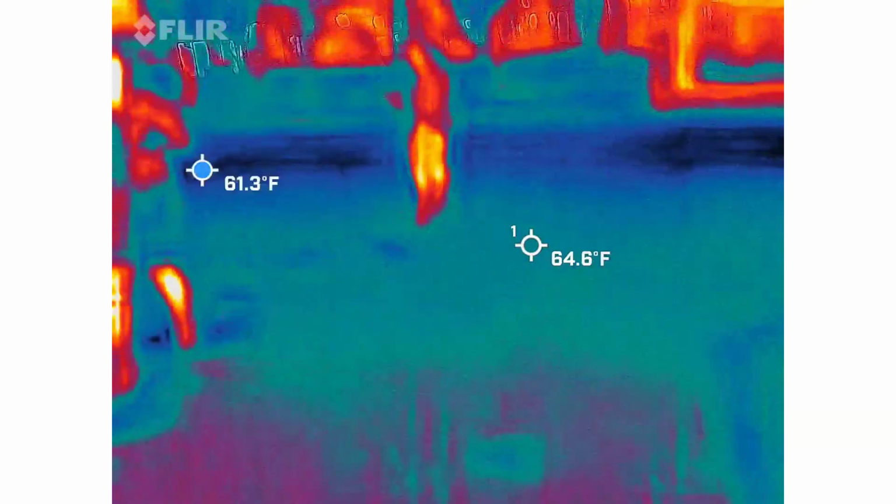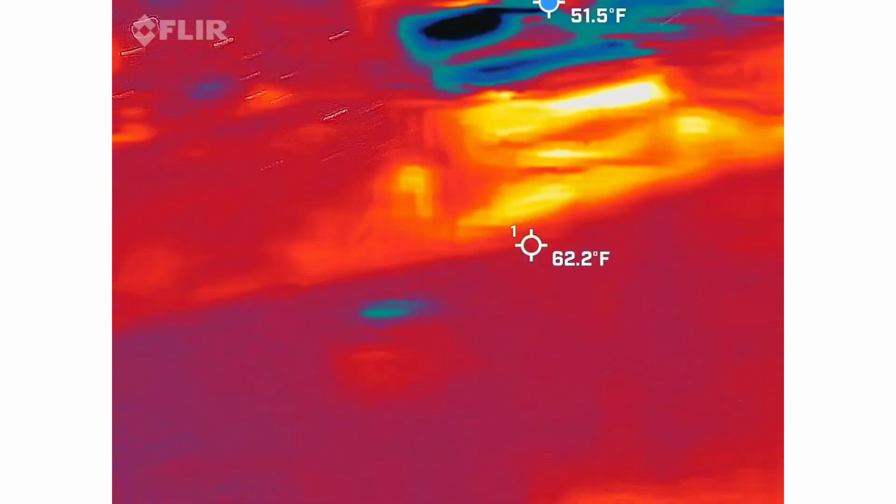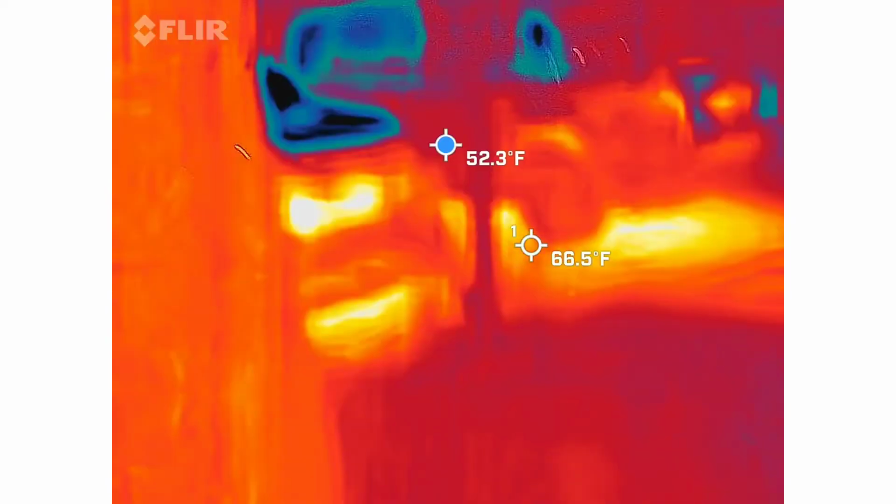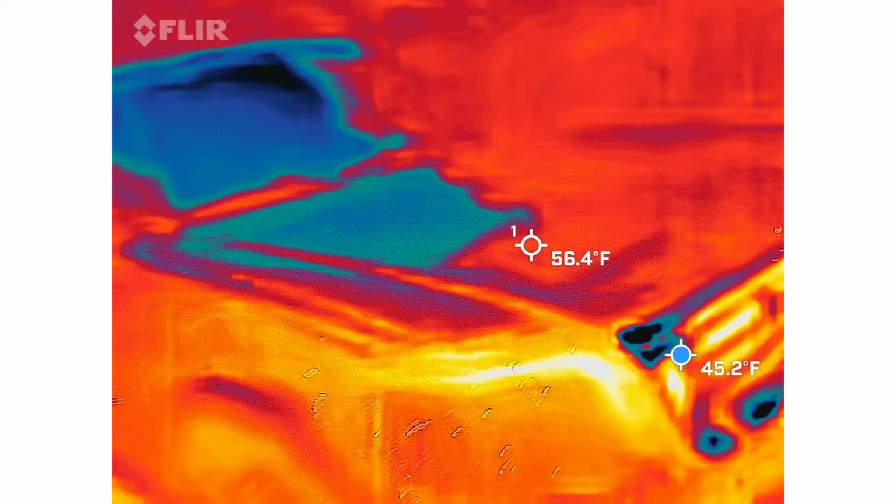Like over by that one bush, I got a lot of noise. Show me your bush. Like right back here.